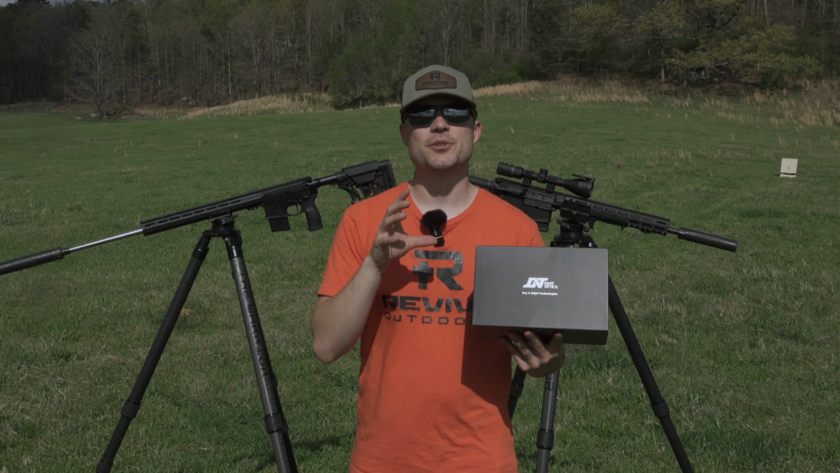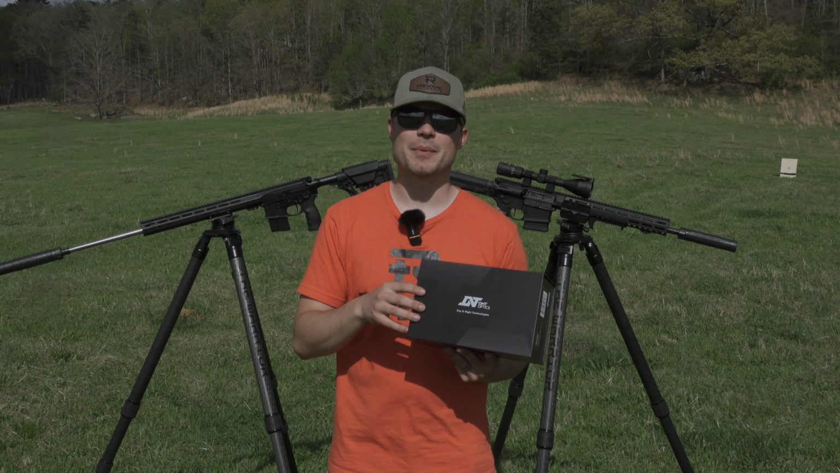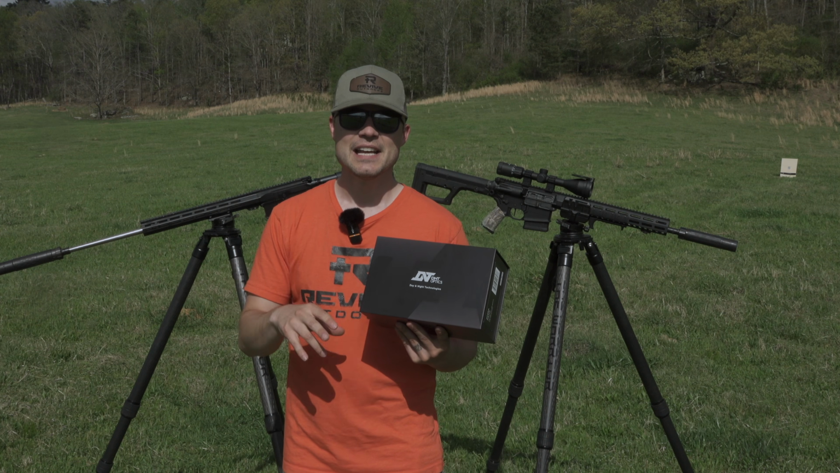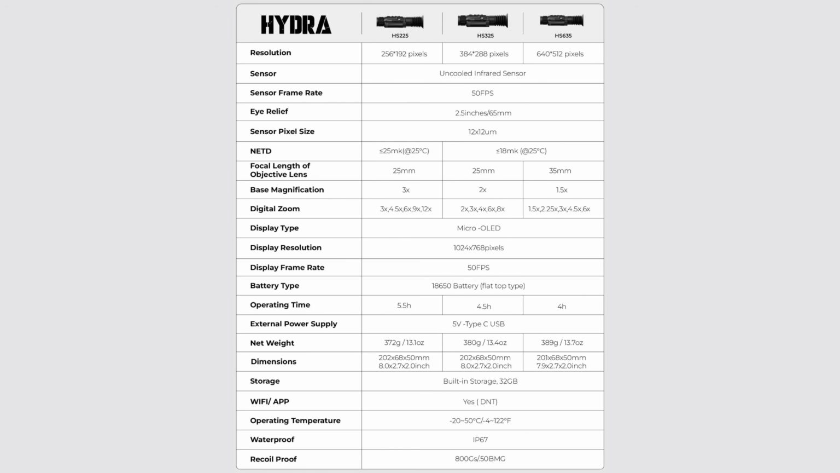But before we get to unboxing this, what I wanted to talk about is different sensors, different resolutions, and different base mags that are out there. The main things that you want to look at are what the base mag is set at, and what the sensor is, the resolution of the image that I'm looking at.